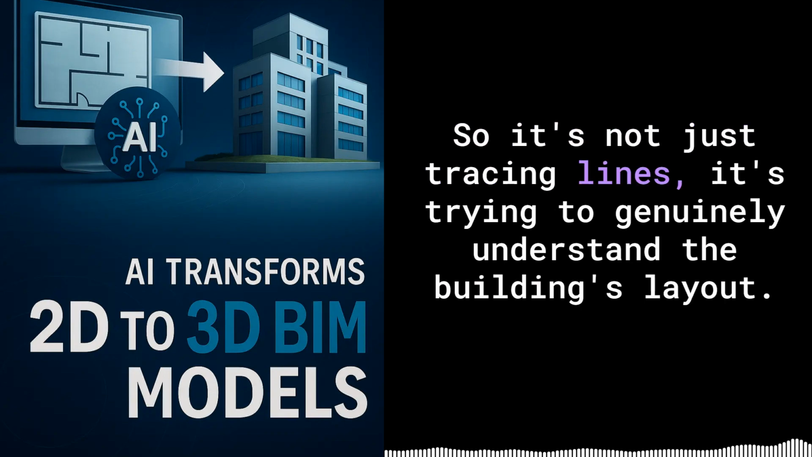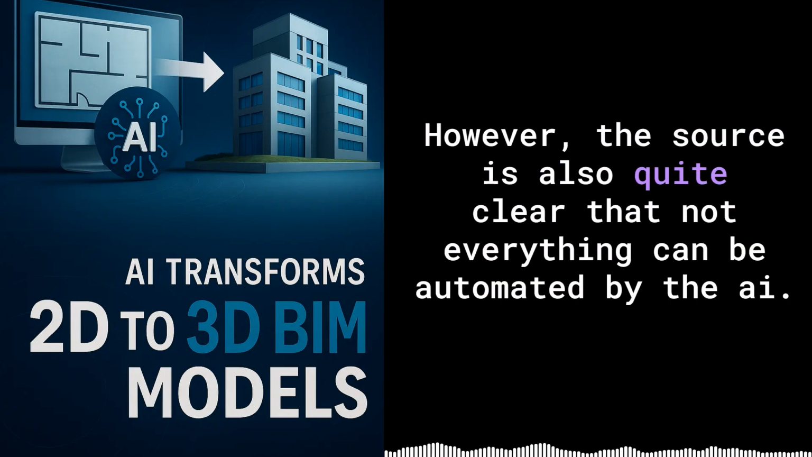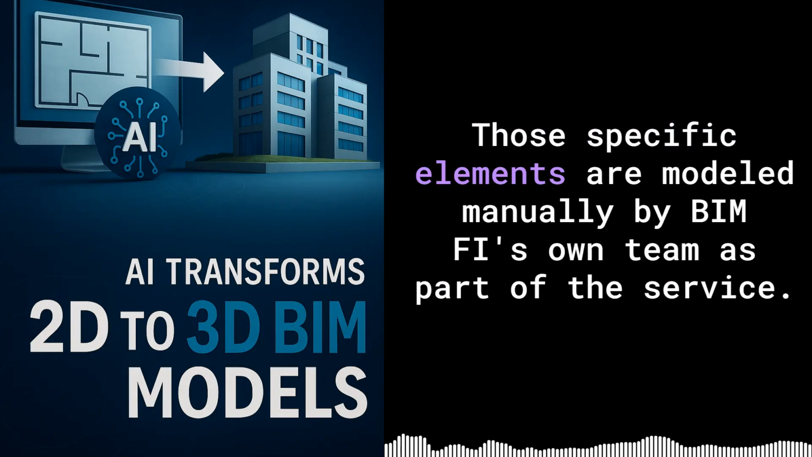So it's not just tracing lines, it's trying to genuinely understand the building's layout based on how buildings are actually put together. That feels like a pretty big step beyond simple conversion. It is, moving from just geometry to intelligent building elements. However, the source is also quite clear that not everything can be automated by the AI, at least not yet. Okay, what kind of things still need manual input? Typically, the more complex or custom stuff, things like stairs, railings, roofs, vertical openings like shafts or atriums, and any really custom specification details, those specific elements are modeled manually by BIMify's own team as part of the service.